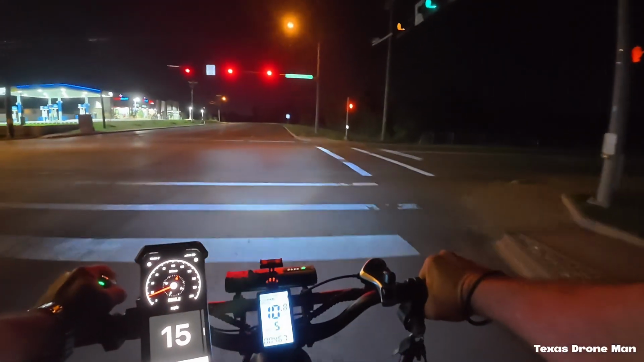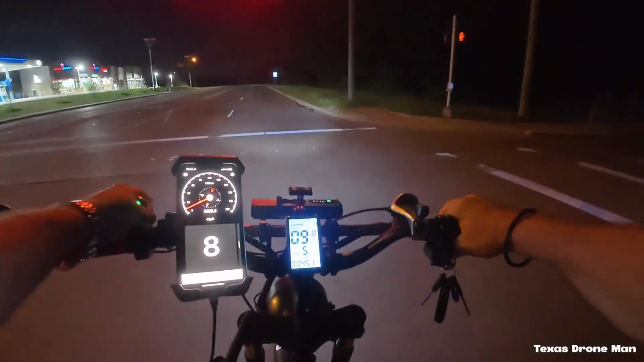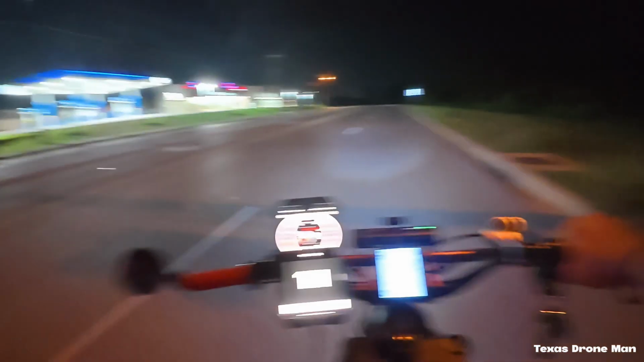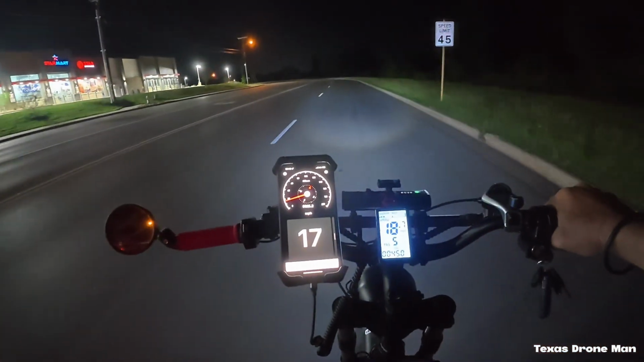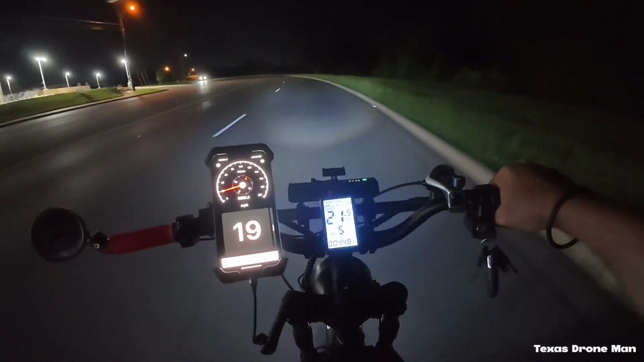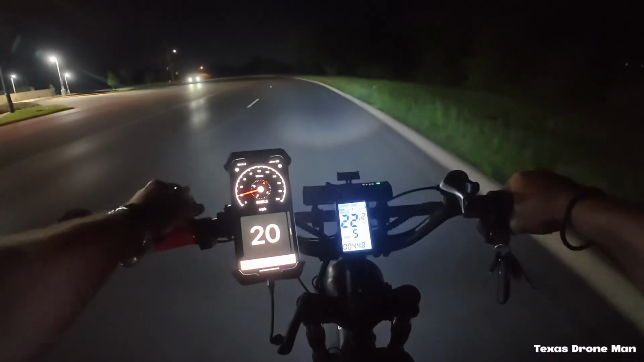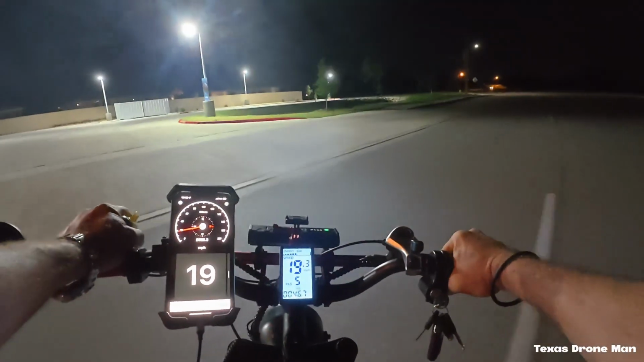See, this says Stagecoach, and I just can't figure out what end that is. What end of the road that is. Or where that Stagecoach comes out at. I'm gonna cut back over here and get on the sidewalk.